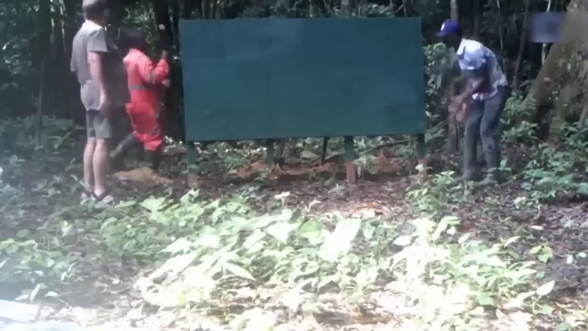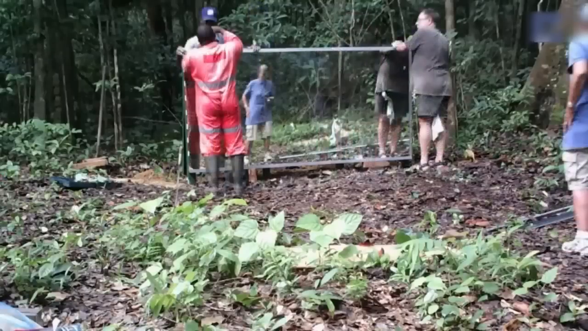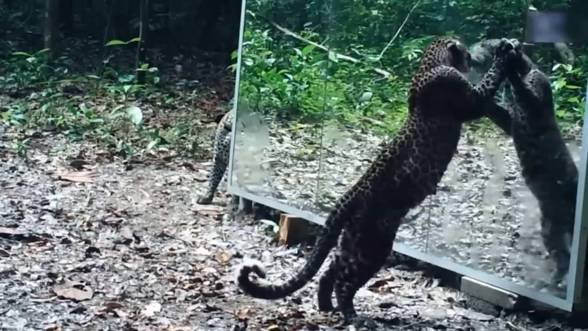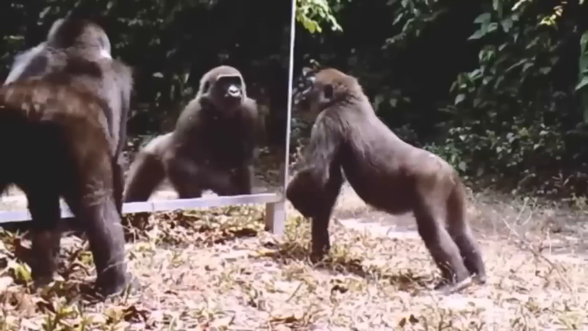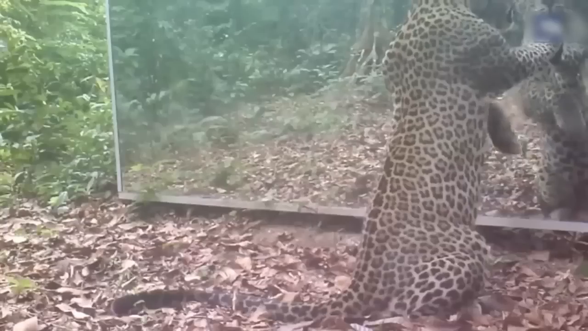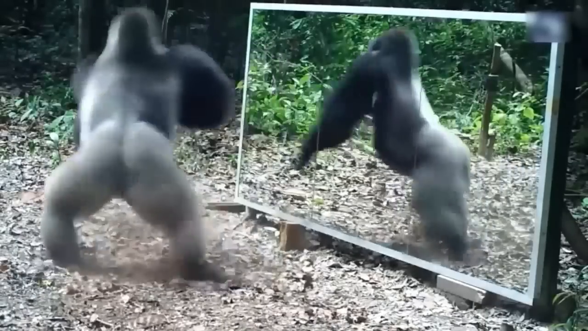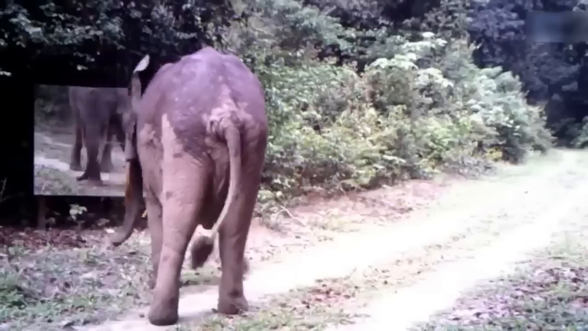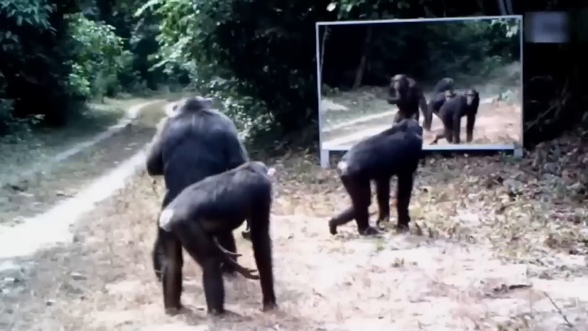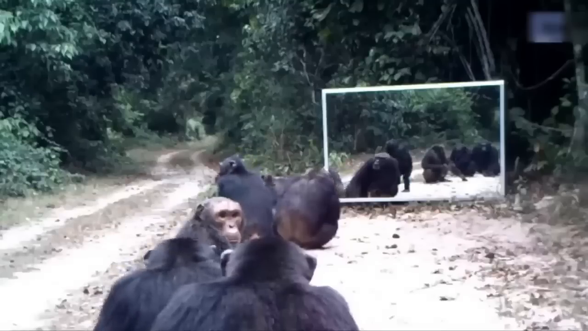There was a French photographer who decided to set up a camera and a big mirror in the middle of the jungle. He wanted to see how the animals would react to their own reflections. And guess what? It turned out way crazier than he expected. The leopard couldn't get enough of itself. The gorilla saw it as a chance to have a fight with its own reflection. And the elephant didn't really care much. But the chimpanzees, oh boy, they had a blast checking themselves out while scratching.